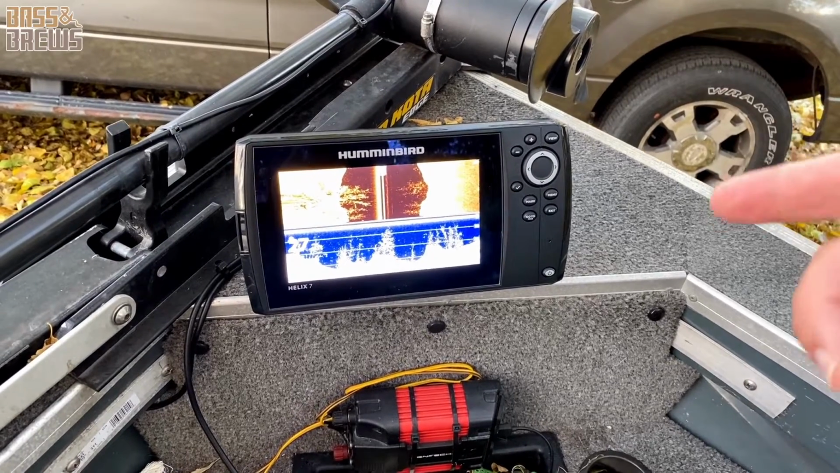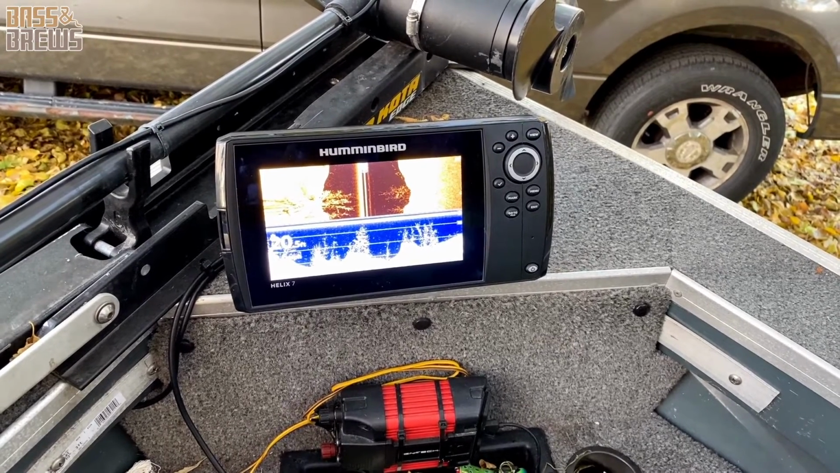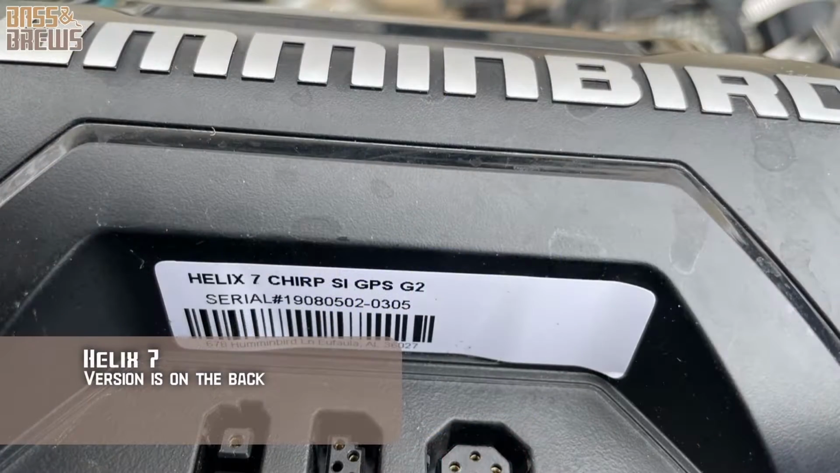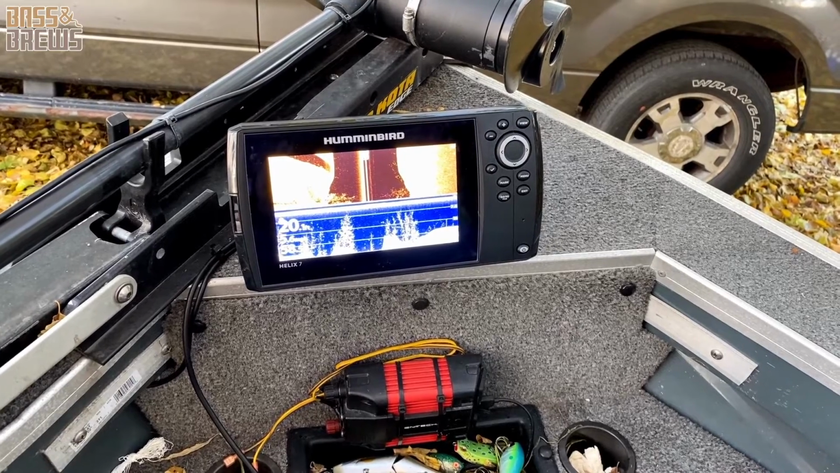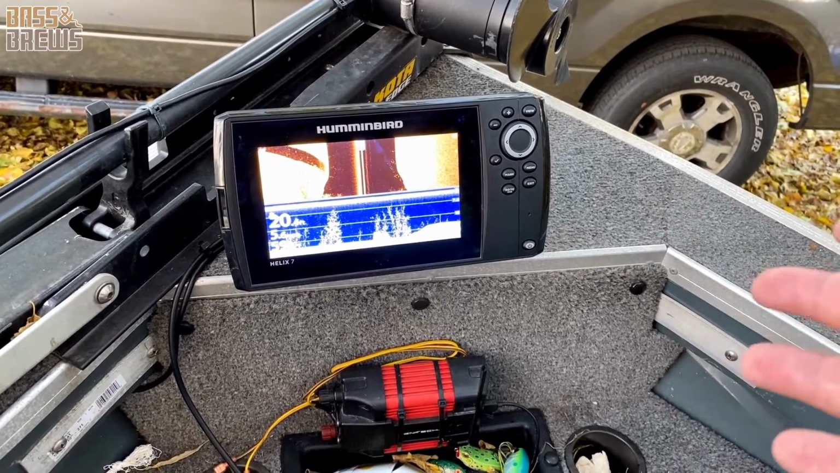This one here is the Helix 7 that I picked up in 2019. It does have side imaging, down imaging, and GPS on it, but there's really nothing on the unit itself, at least on the front here, that tells me it has that. And there are so many different types of these Humminbirds. You can get one that's down imaging only, side imaging only, or GPS only. There are so many variations that it's hard to even know which one you actually have.